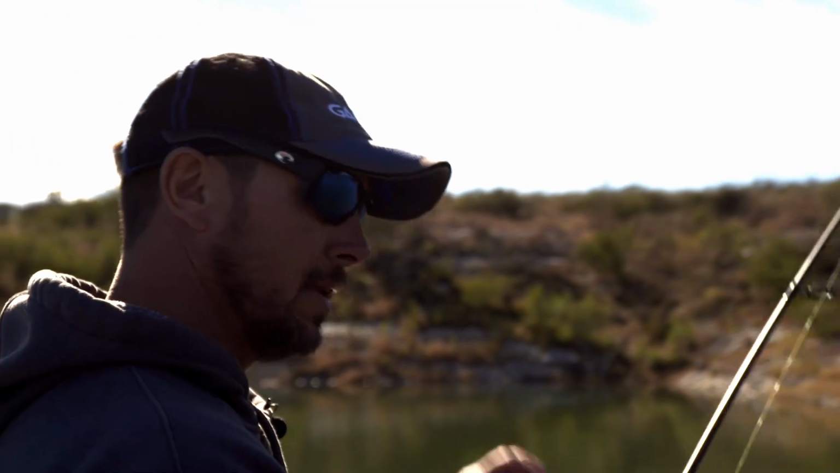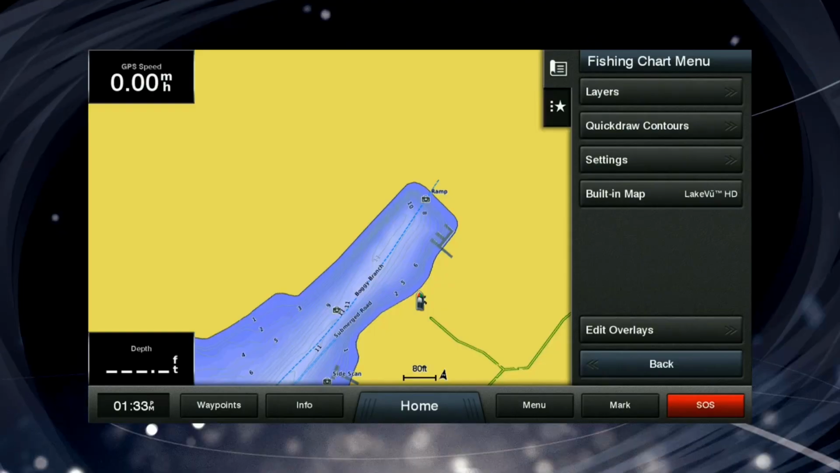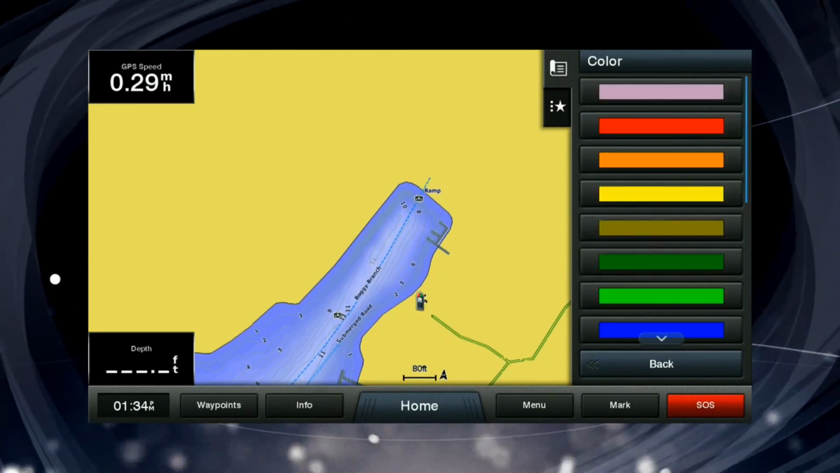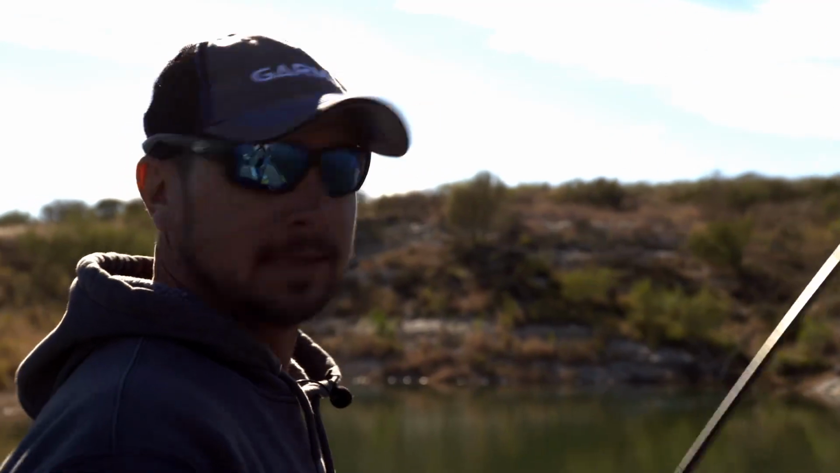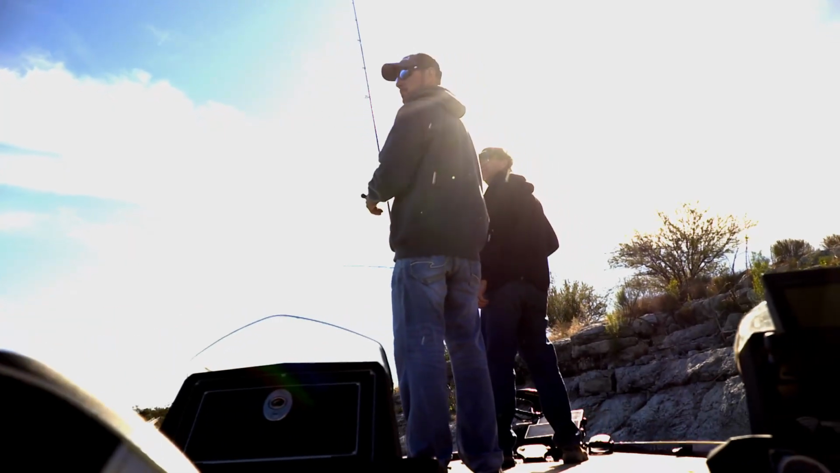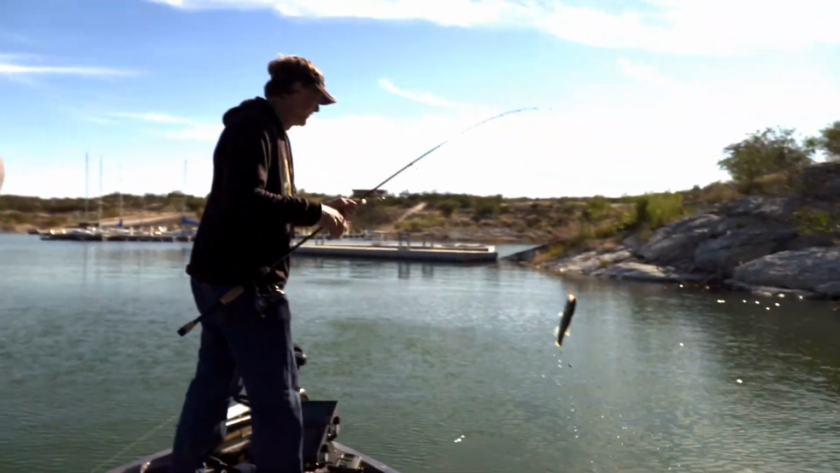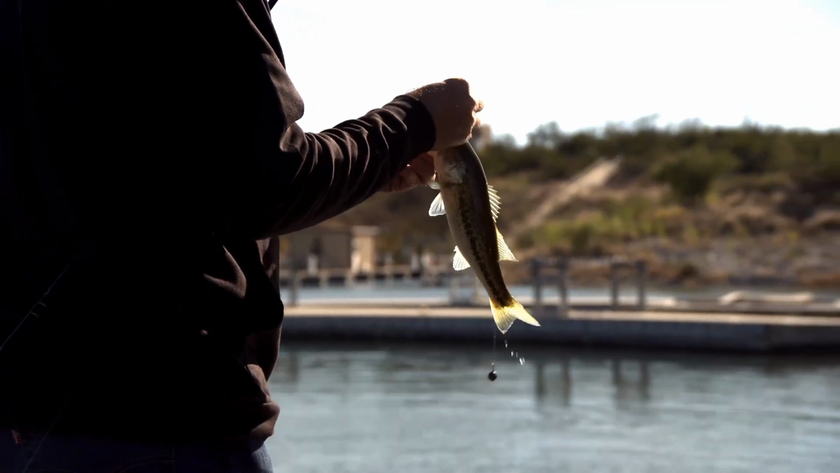If I had to pick one function out of the mapping that makes me more efficient, it's the depth shading, which is where I'm able to shade certain depths a different color. The way that helps me is just at a quick glance. Red is five foot or less. I know if I'm catching them five foot or less, I need to be in the red. All the features and functions make me a lot more efficient. I'm able to move a lot faster and cover so much more water and know exactly what's down there.